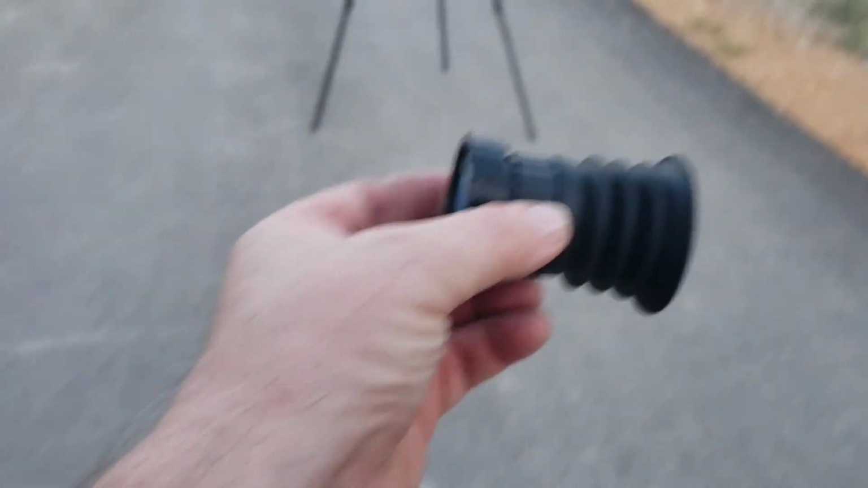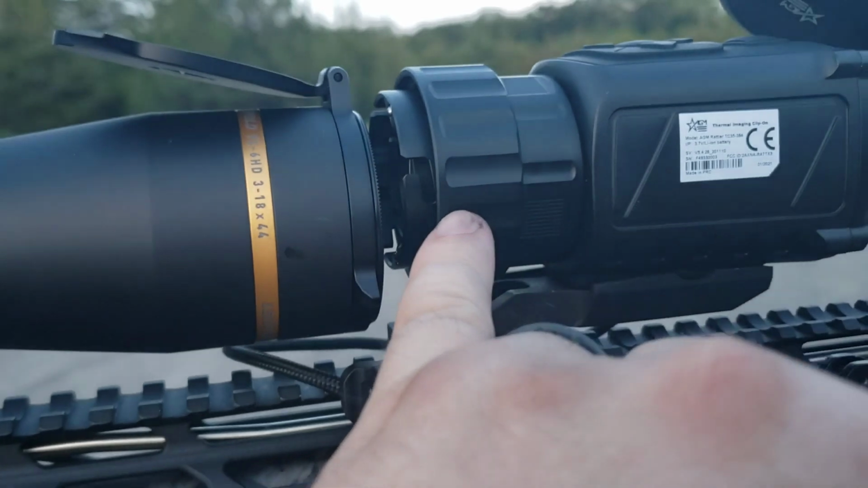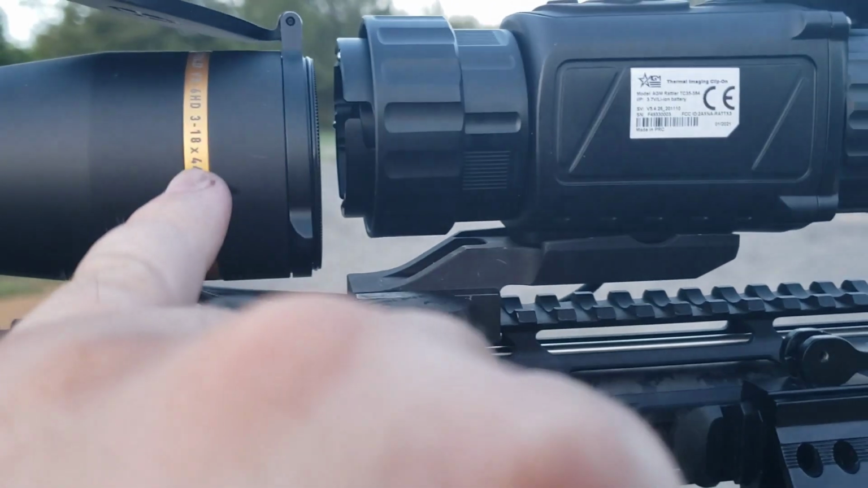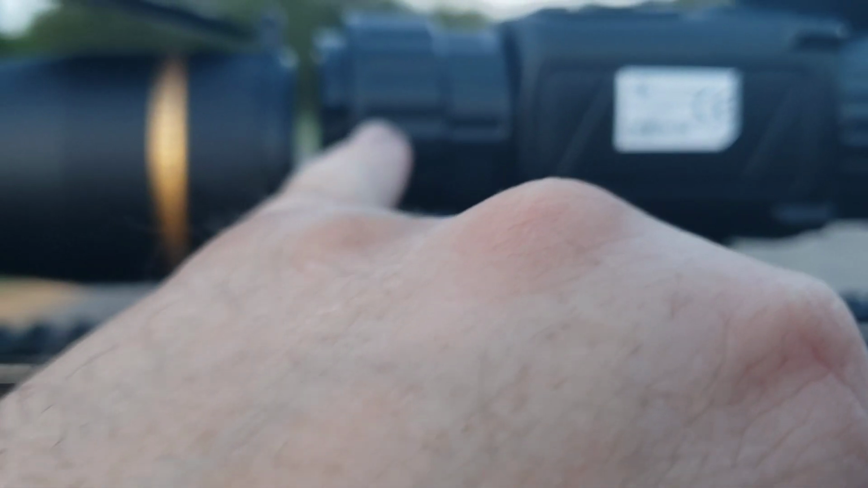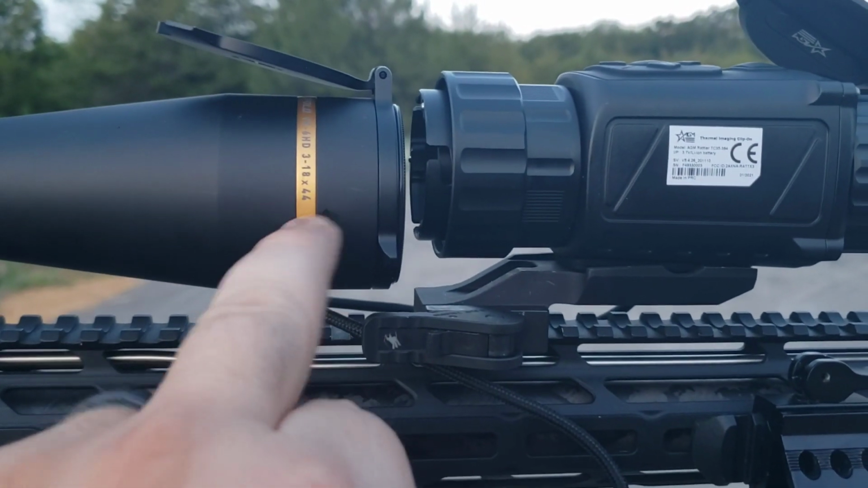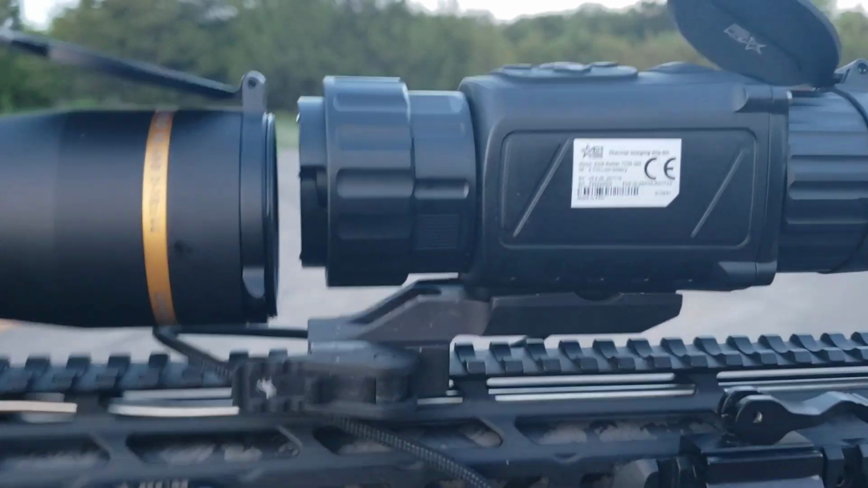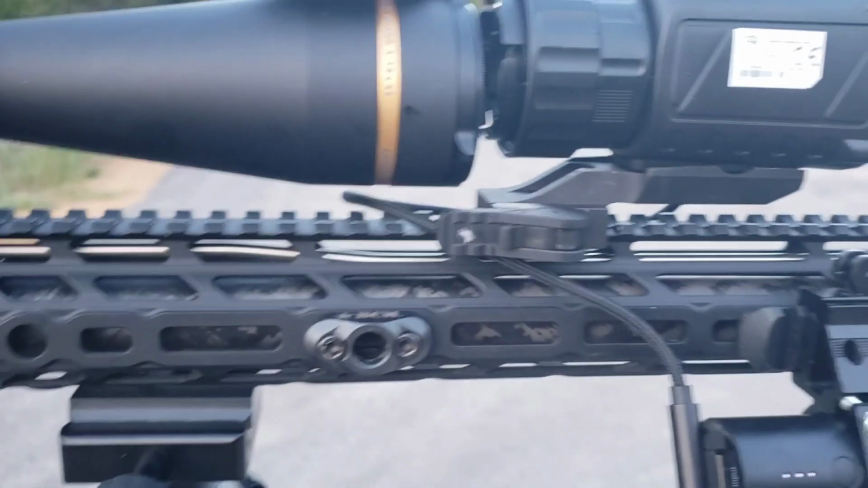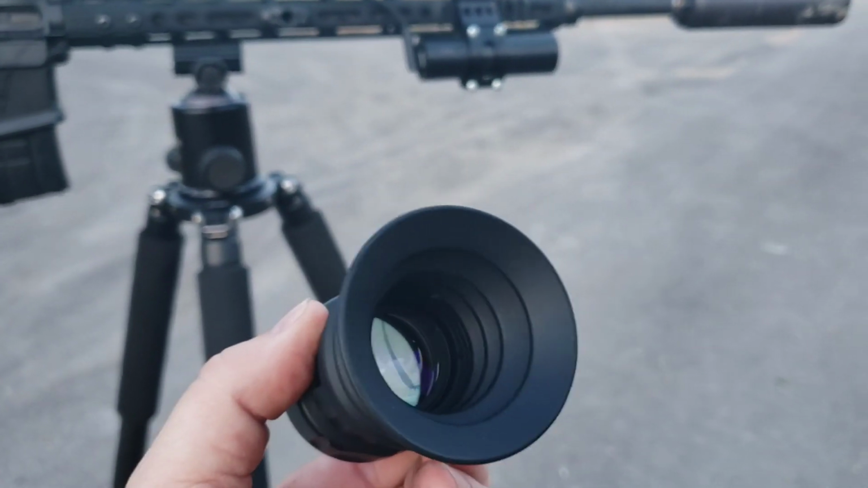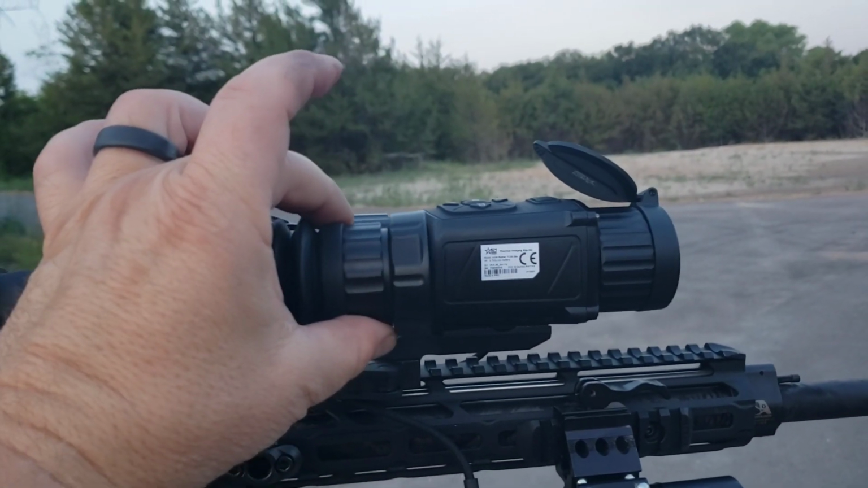If you pick up this optional eyepiece, so this is the piece that you leave on when you're mounting it to a rail, or if you want to direct mount it to the front of your scope, there's a bell housing that locks in there and then tightens down, and then it clips onto the front of your scope, and then there would not be this AGM mount underneath, which is as good of a mount as they come. Return to zero, quick detach.